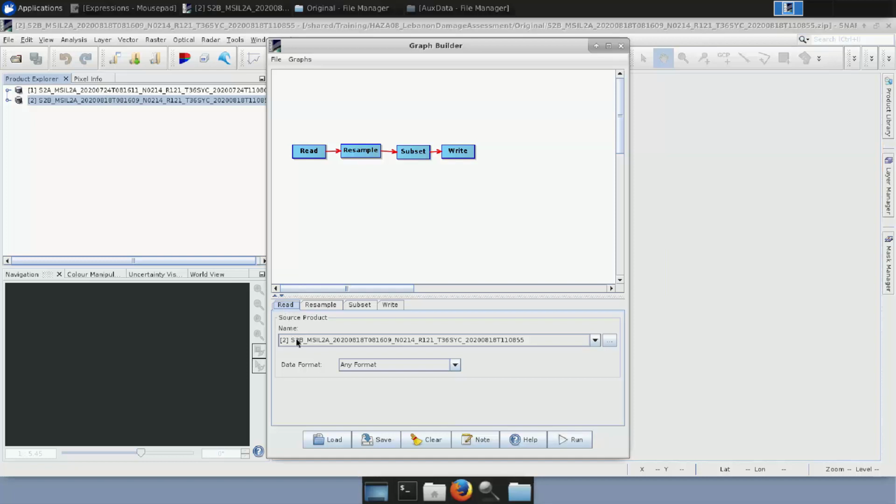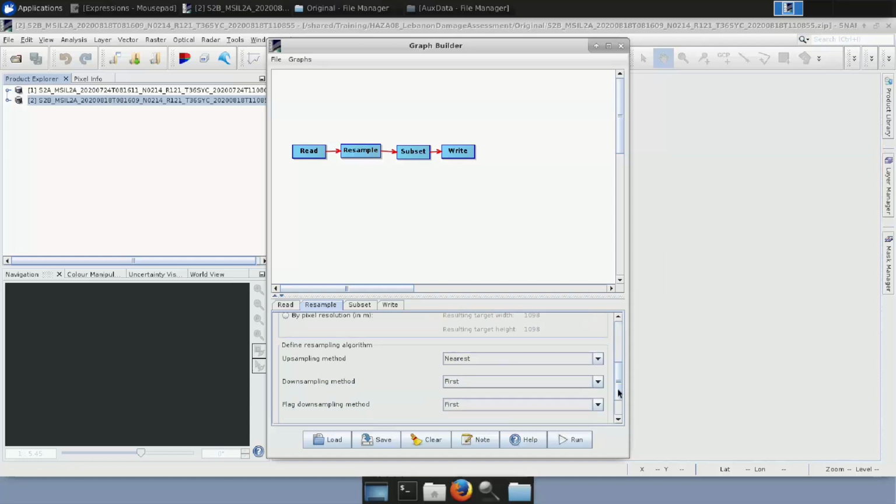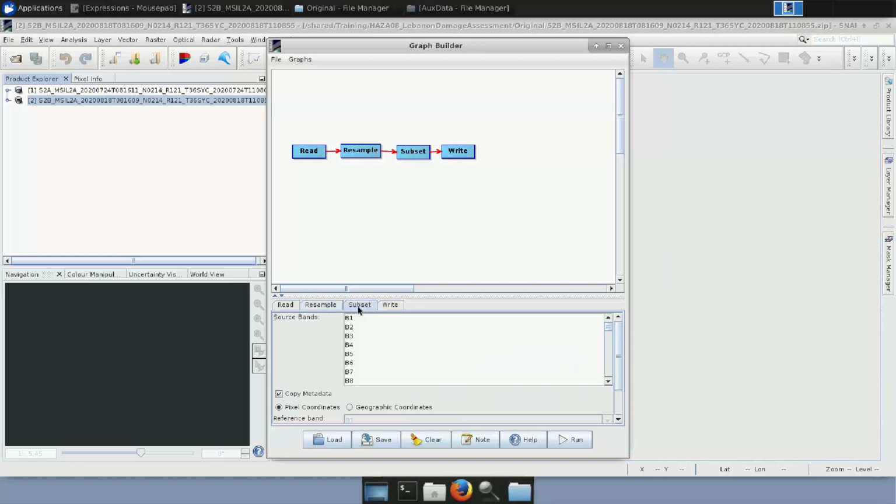So, in the Read, let's put first the first product of the two. In the Resample, let's select "Define size of resample product by reference band from source product," and let's select band 2 that has a resolution of 20 meters. And down here we do not change anything else. In the Subset, let's subset all the bands contained in here.